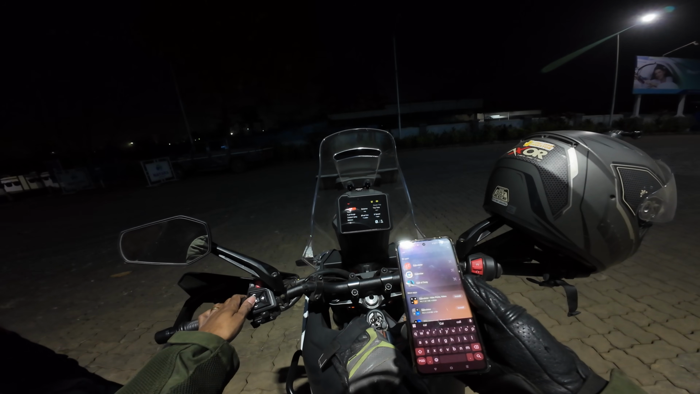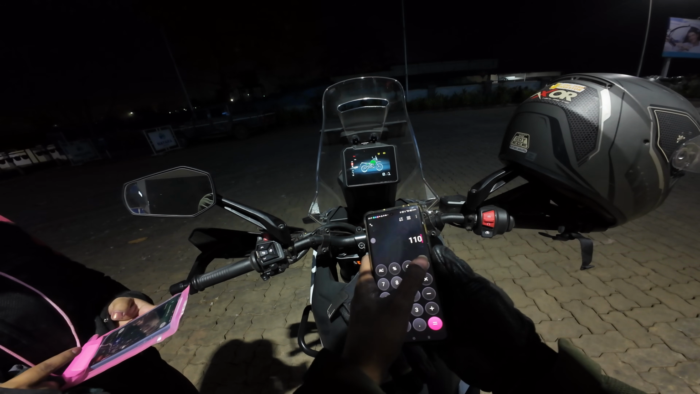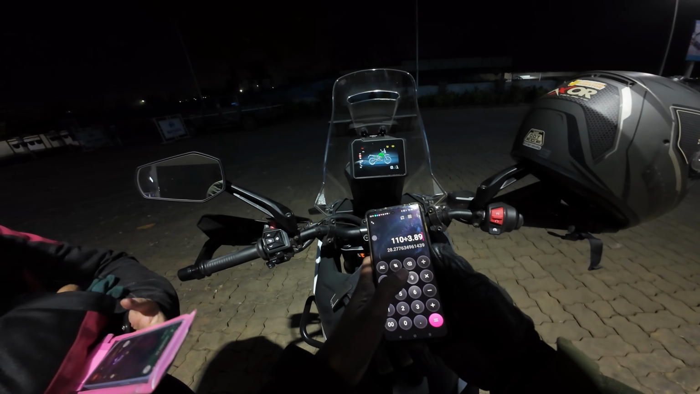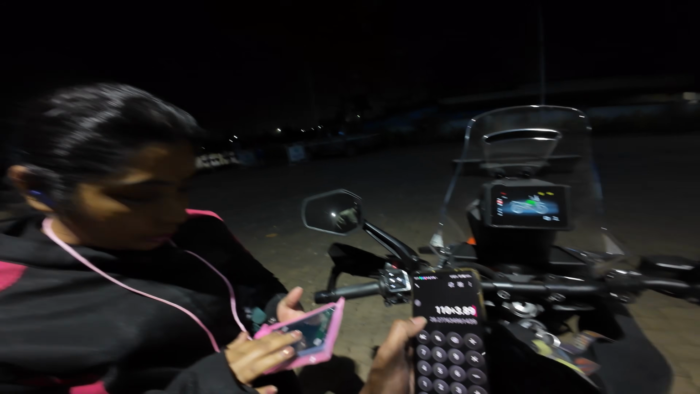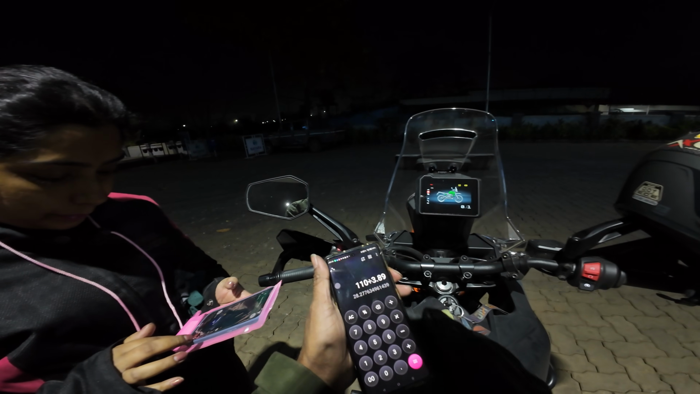But now I can't do all this. Later I'll see. 110 divided by 3.89. I got 28 mileage. 28, not bad. Let me show you the bike. So I just kept one bag on top of it.